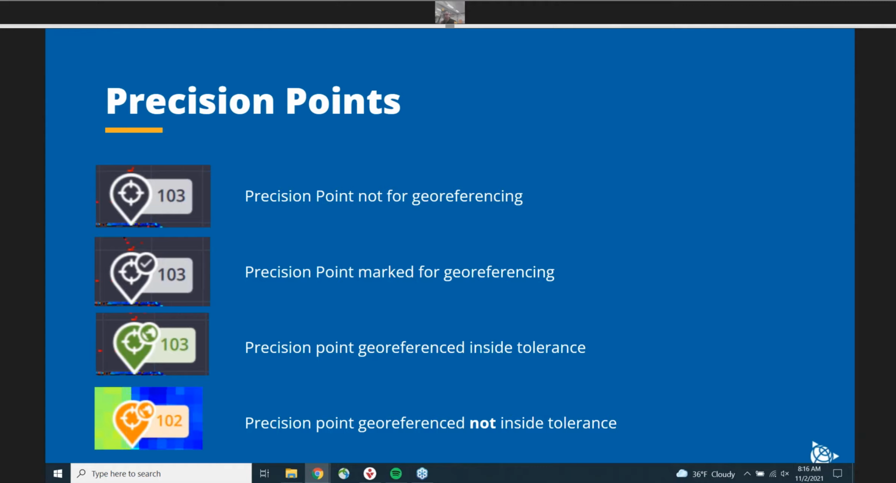Going down a step further, the third one is a precision point that is in green. The green signifies that the precision point is georeferenced and is inside the tolerance that you have set, which we'll go over in the settings. And finally, the last one is a precision point that has been georeferenced, but is currently not inside of tolerance.